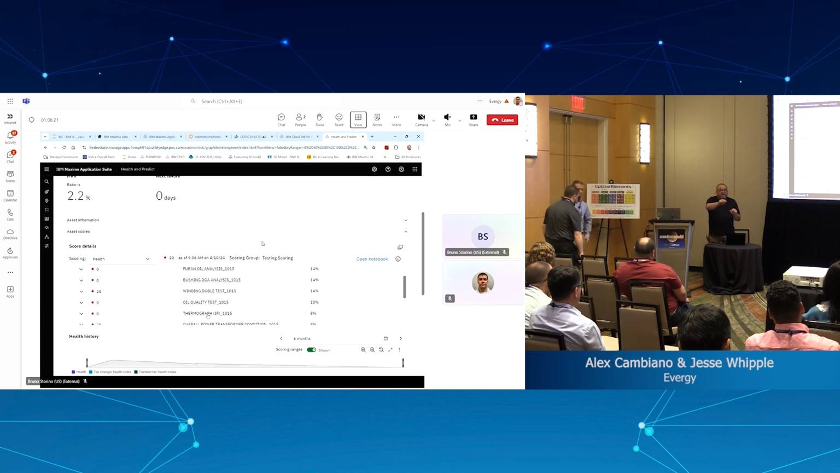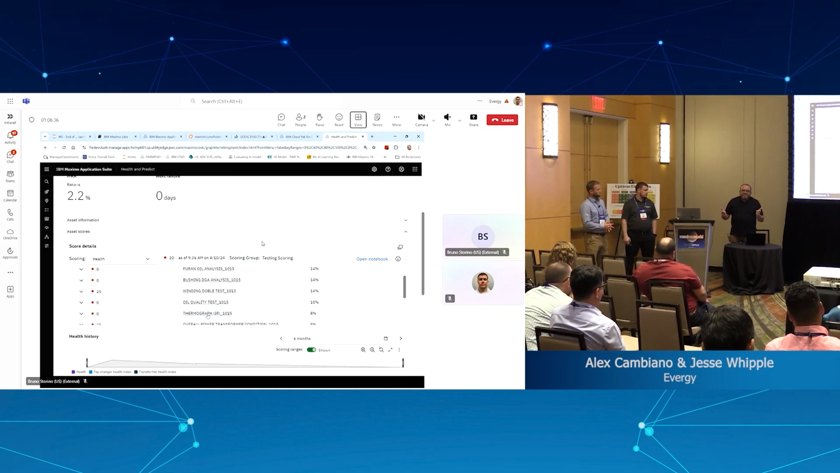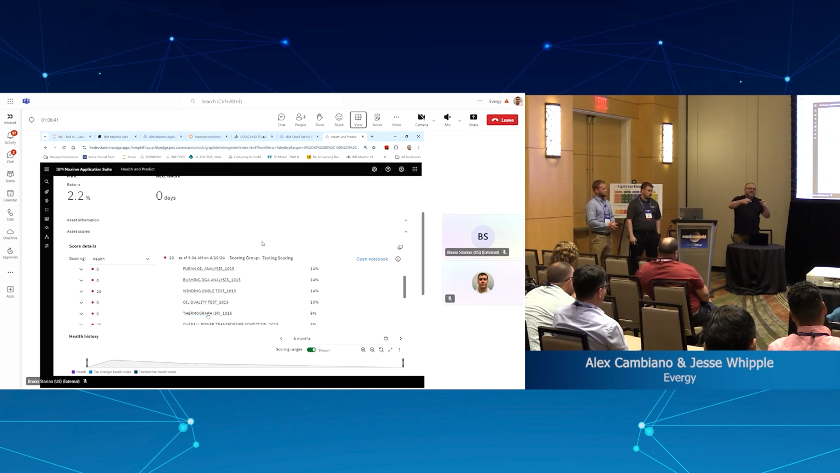And it can send that image automatically to the machine learning model and get a diagnostic. So guess what? You transform infrared thermography into a sensor, right? Instead of needing someone to go and take the picture and interpret the data, you now have a sensor, and that's a big, big advantage if you want to mitigate risks.